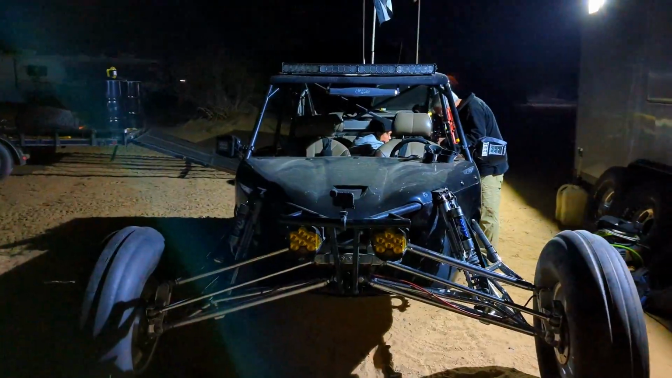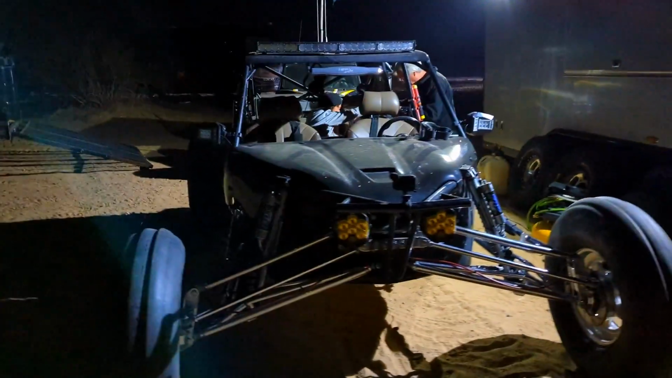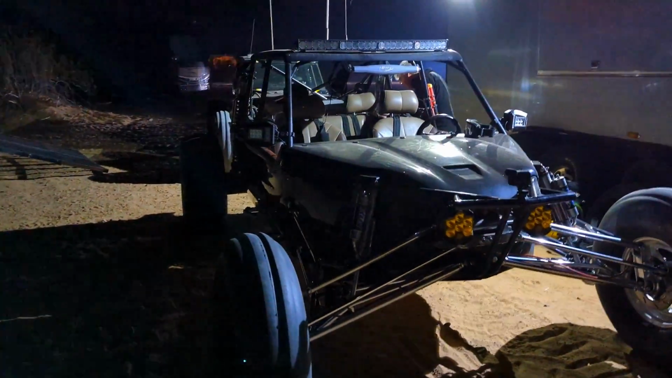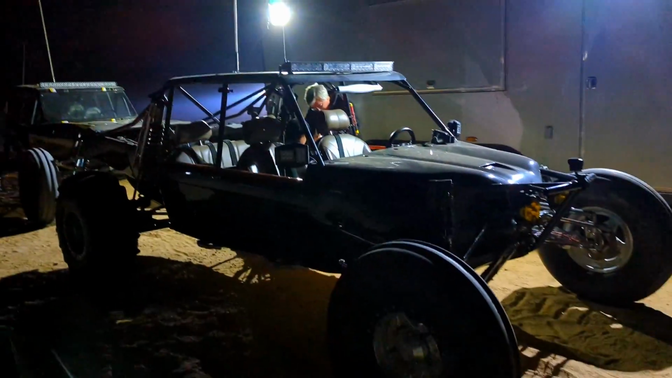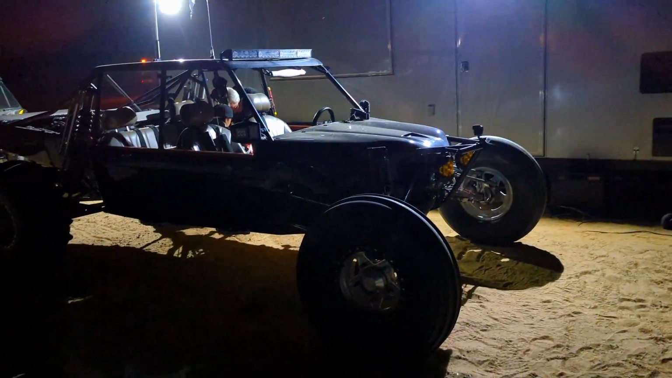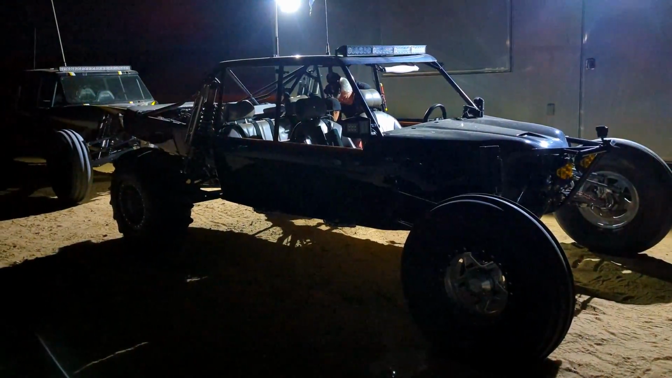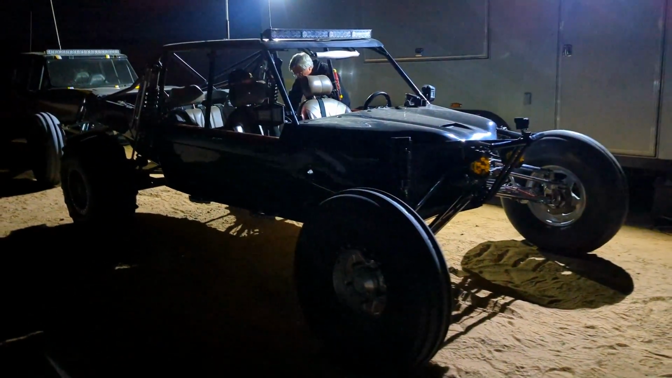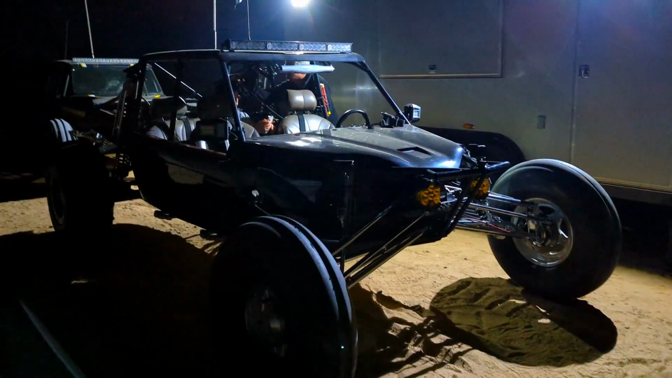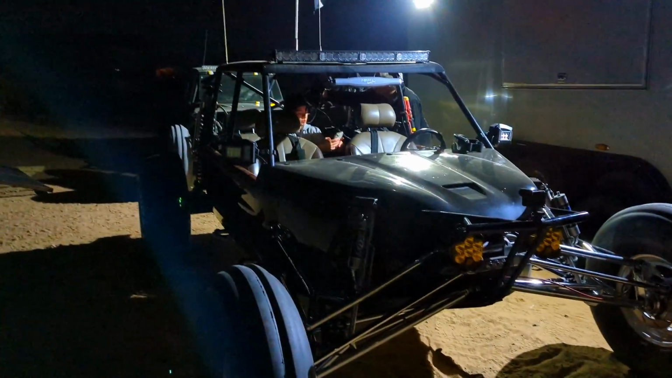Time to go for a night ride out here at the Sand Dunes. I've never driven at night here, so this will be interesting. We're just going to take this one car, because the other one is having a hard time starting. We're going to take this guy, which is the cammed LS, like 500 horsepower Desert Dynamics sandrail. Should be pretty exciting. All right, let's get going.